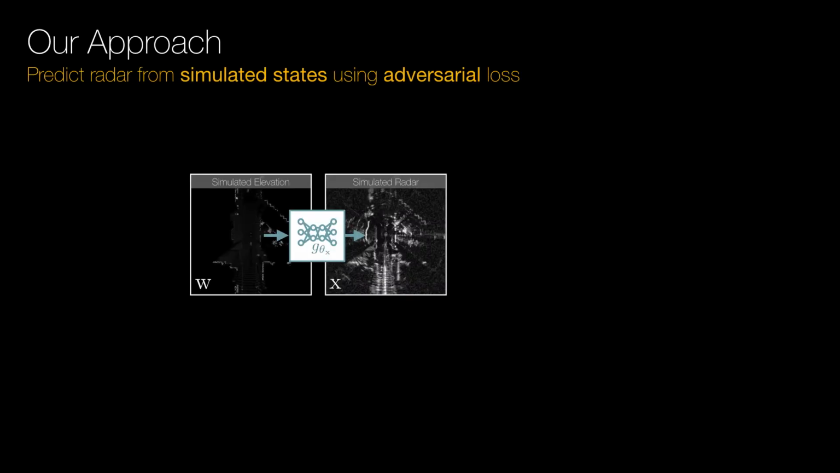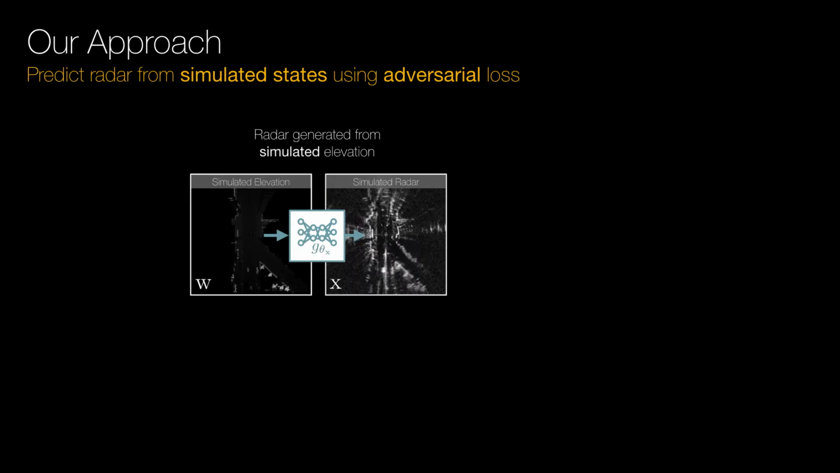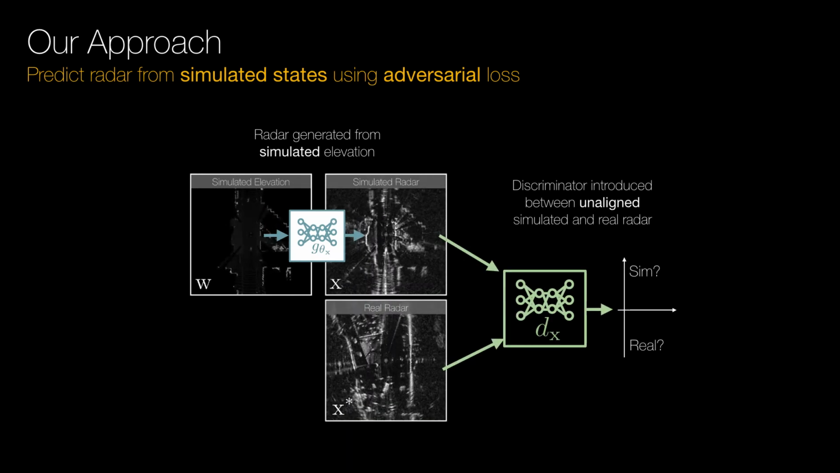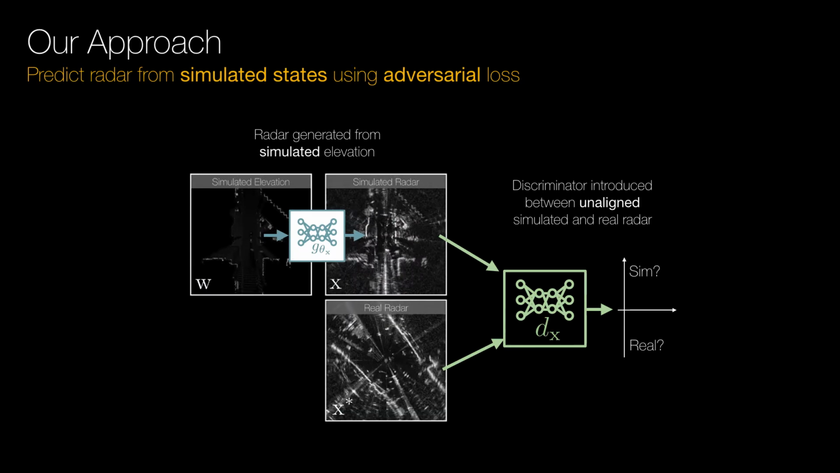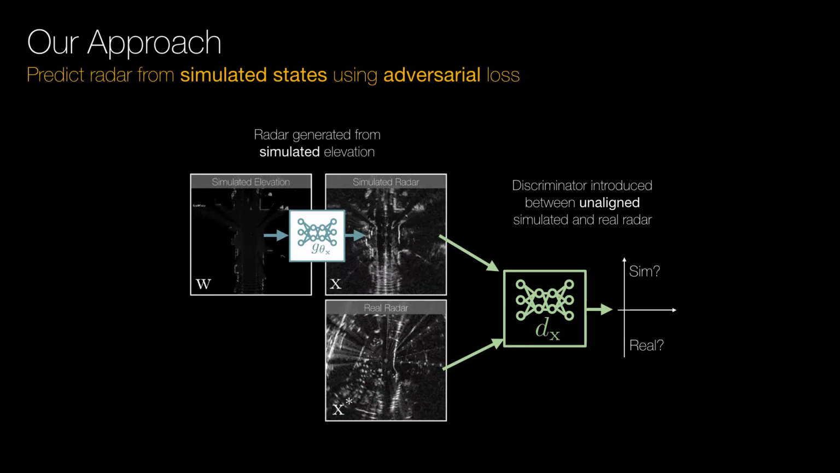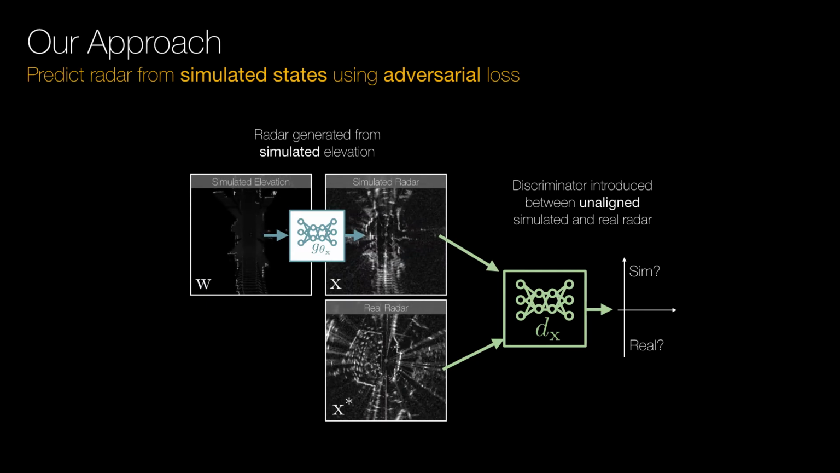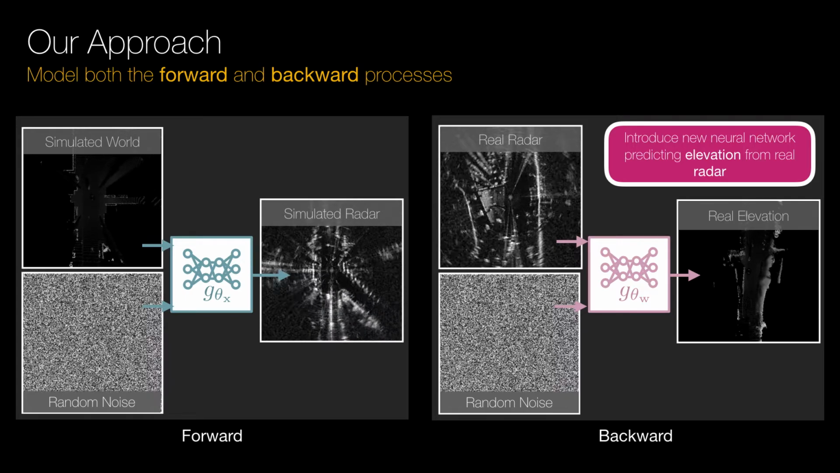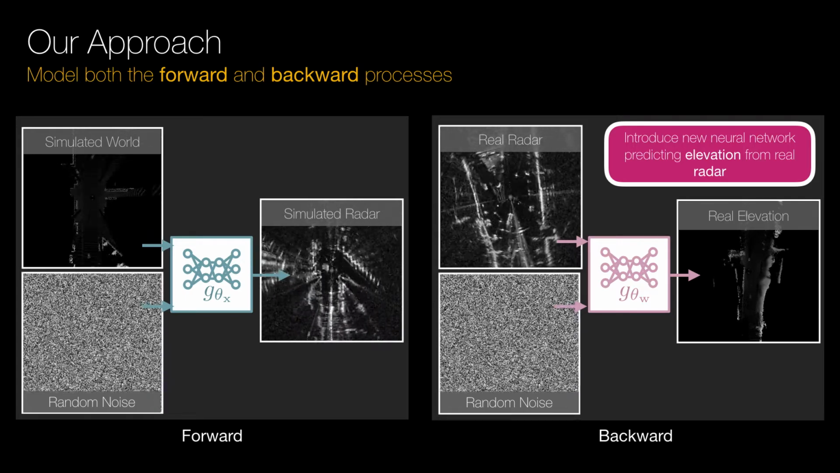Instead, we adopt a slightly different approach. During training, we generate radar observations directly from simulated state observations. We train our model using an adversarial setup, introducing a discriminator to distinguish between unaligned real-world and simulated radar observations. However, we find that models trained using only this setup learn to generate radar observations that are poorly aligned to real-world states. To further constrain training, we also model the backward mapping in a similar approach to before.